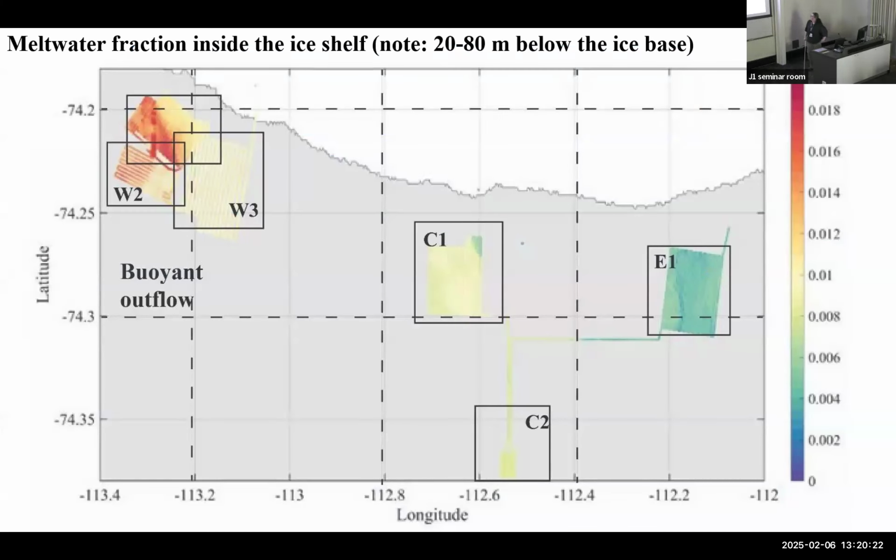So this is an example of what you get from the sensors that measure temperature, salinity, and dissolved oxygen. This shows meltwater fraction. Blue is small meltwater fraction and red is high, and you can get that by calculating. If you know what you start with, then you assume that we have melted ice. The water gets cooler due to loss of latent heat, but also a little bit fresher. And that's called the Gade line, like you showed some nice plots earlier.